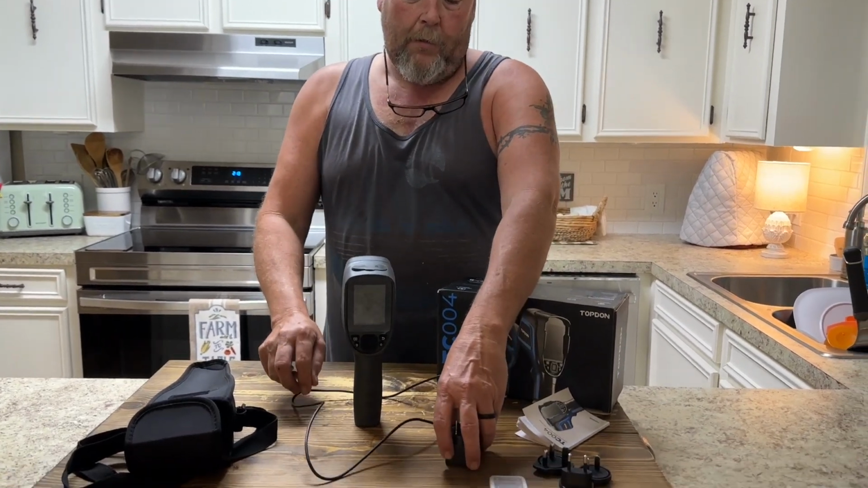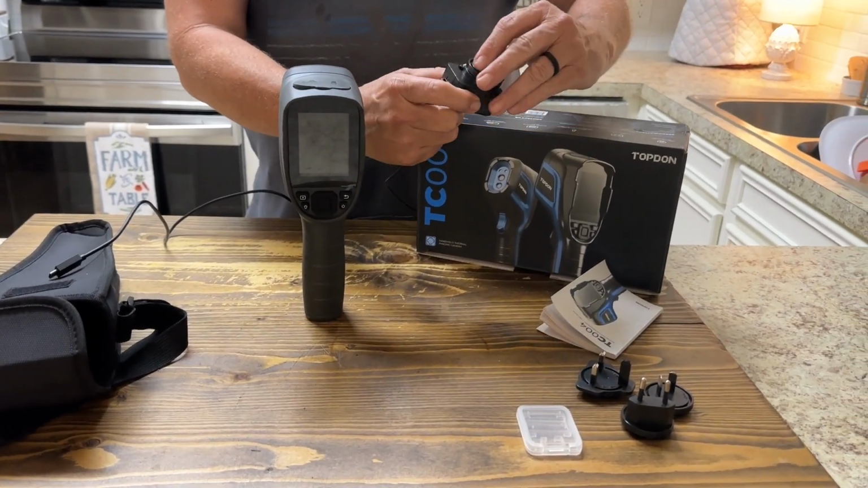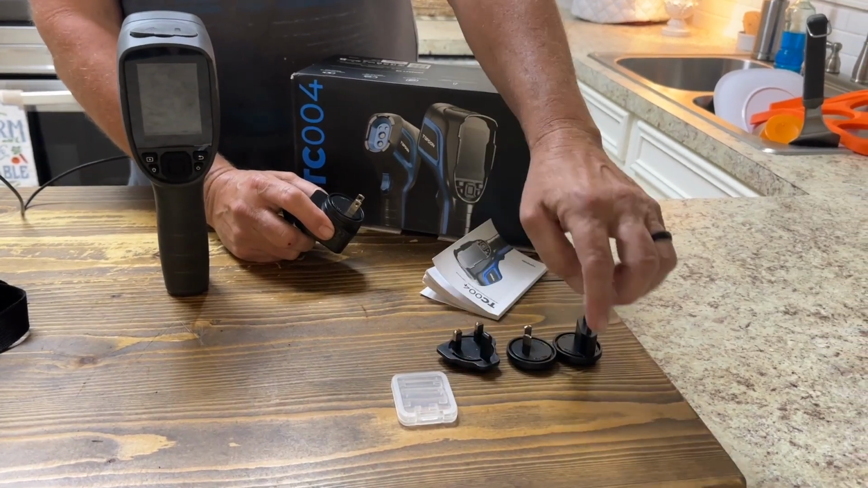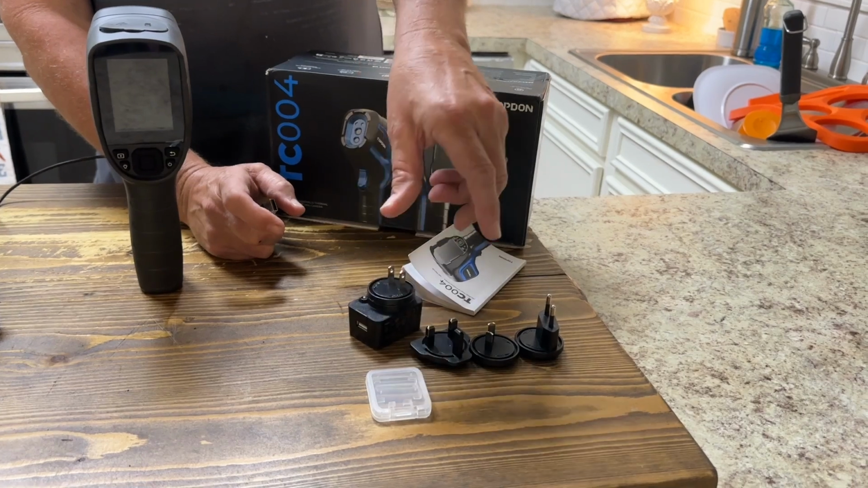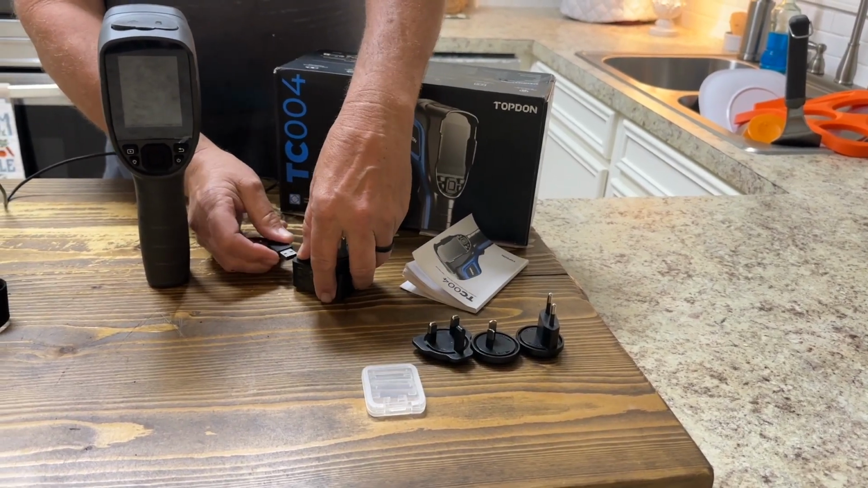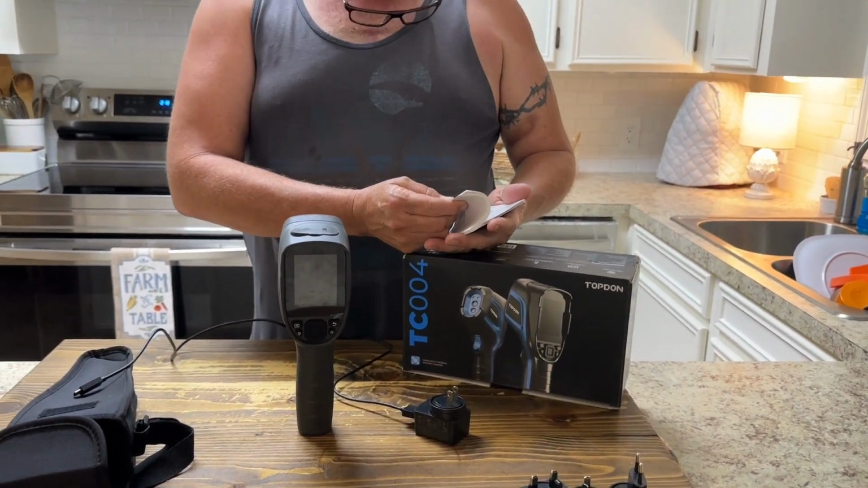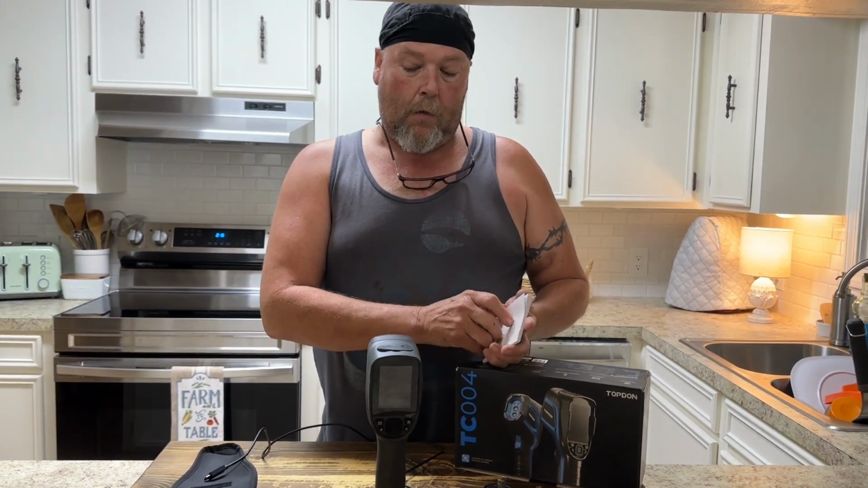Comes with your charger. It's a little small USB. Comes with a little deal. Now, these will change. If you see, you got different ones here. This is for if you're going overseas, going in and out of different countries. It has versatile international chargers with it. This is a little case that the SD card comes in. Comes with a nice instruction book that is actually very thorough with about any questions you would have and how to work the features on it.